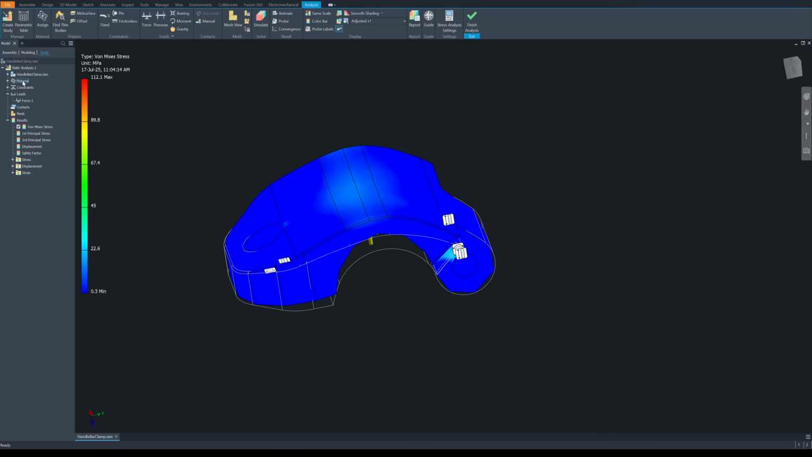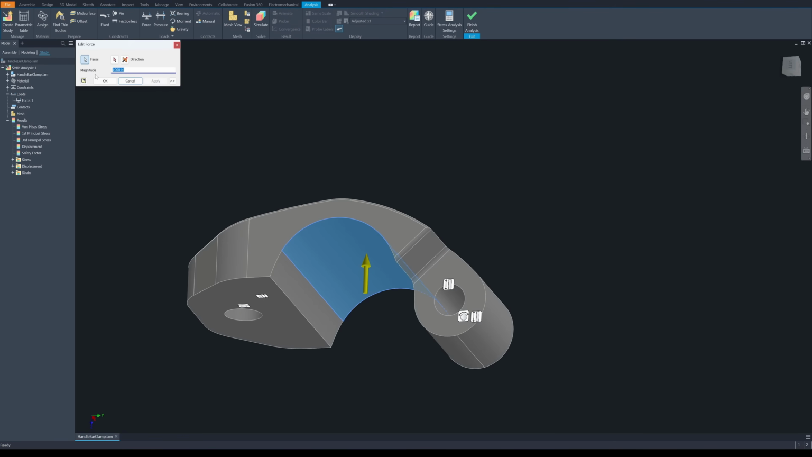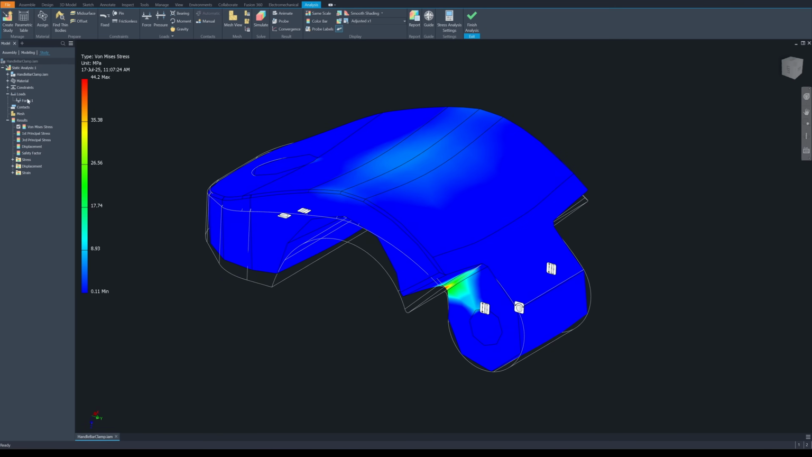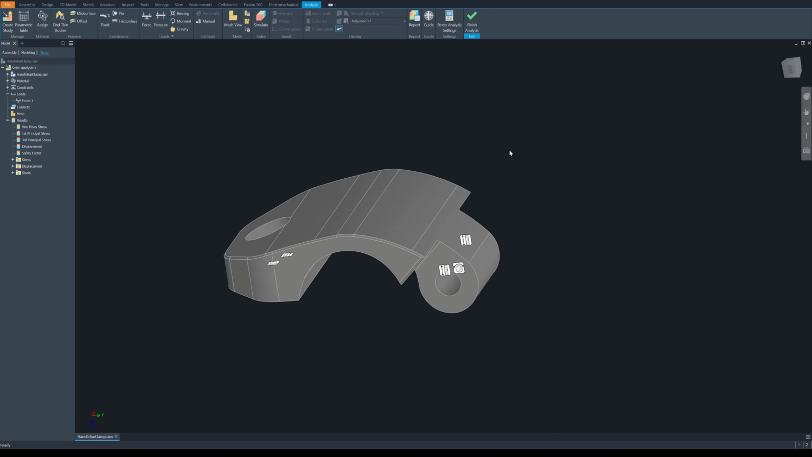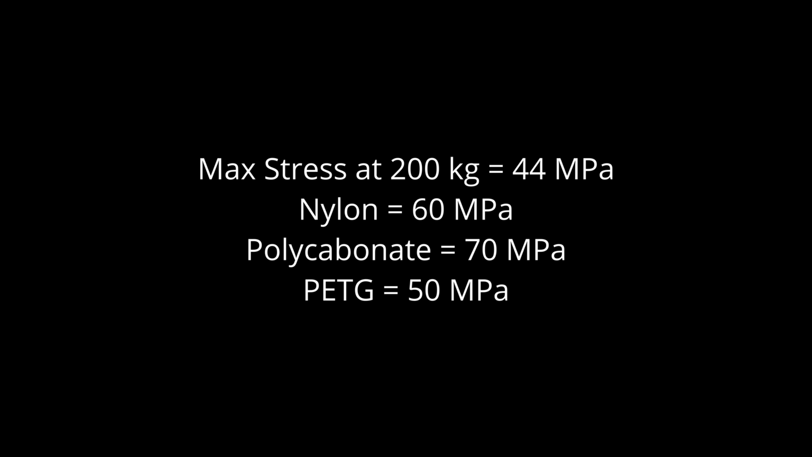Okay, so if I want to change the material to nylon 6, let's try 200 kilograms, 2000 Newton. The breaking load for this part when it's printed with nylon is 200 kilograms. For safety, the limit load for this part should be 100 kilograms. So I don't have to add any stiffener. I can just print this.